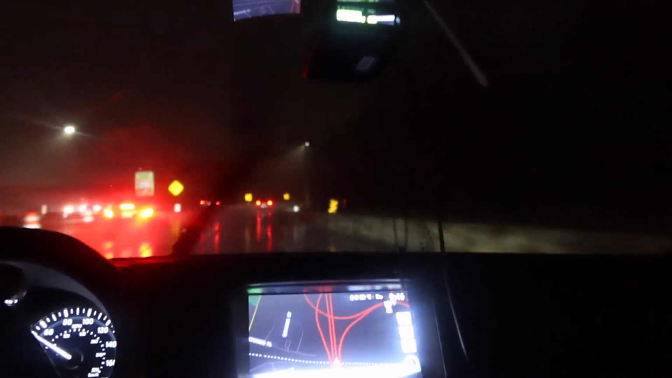Bro, they made these lanes so nasty, you could tell they were rushing. You can see the old lanes and the new lanes. You can't really tell which one is which because the road is black from all this rain. But yeah, it handles pretty good. You don't slide or nothing in this car.